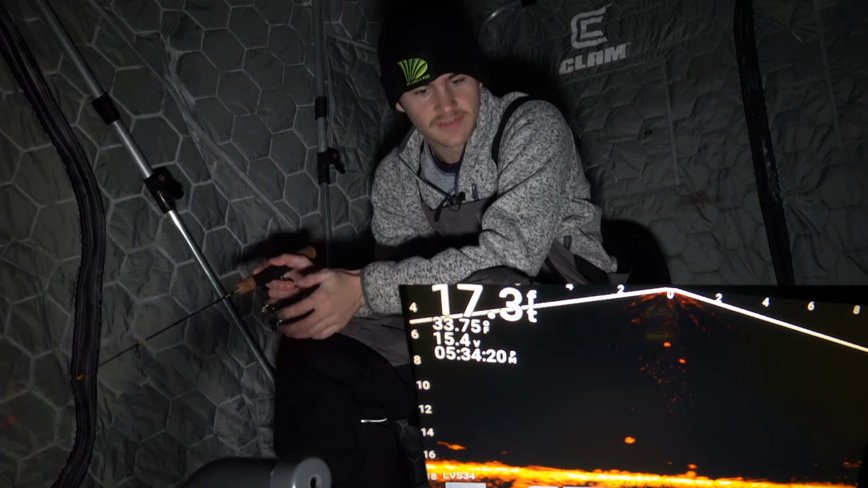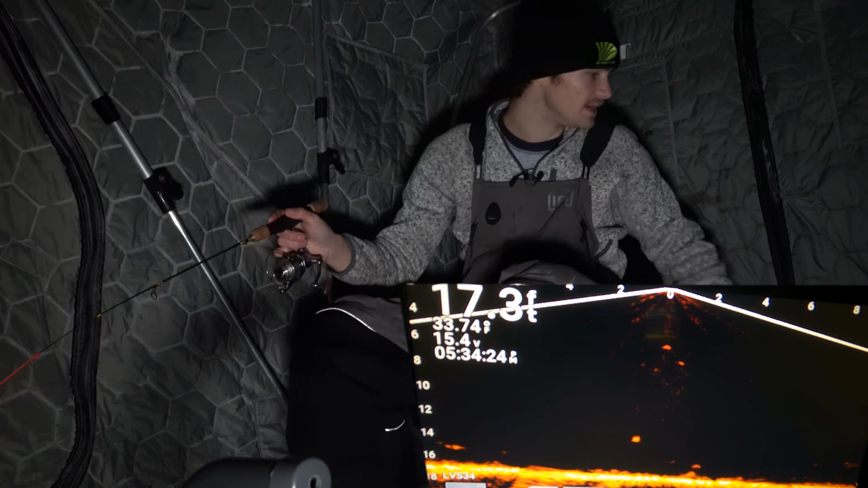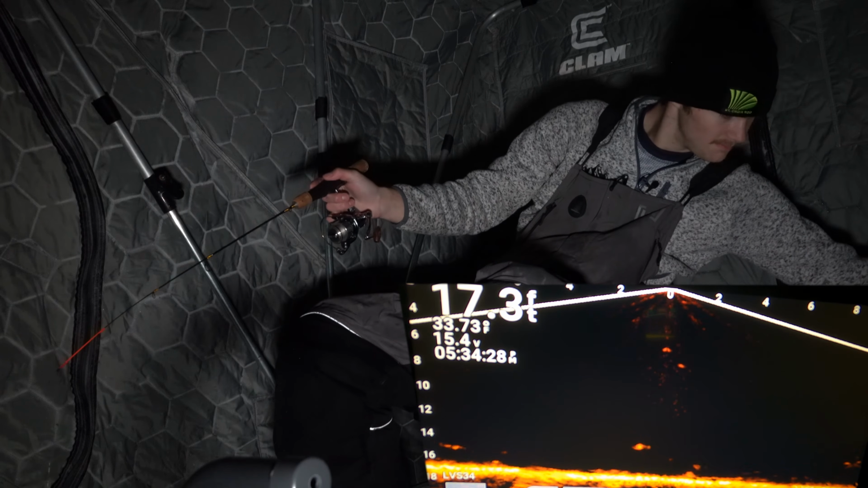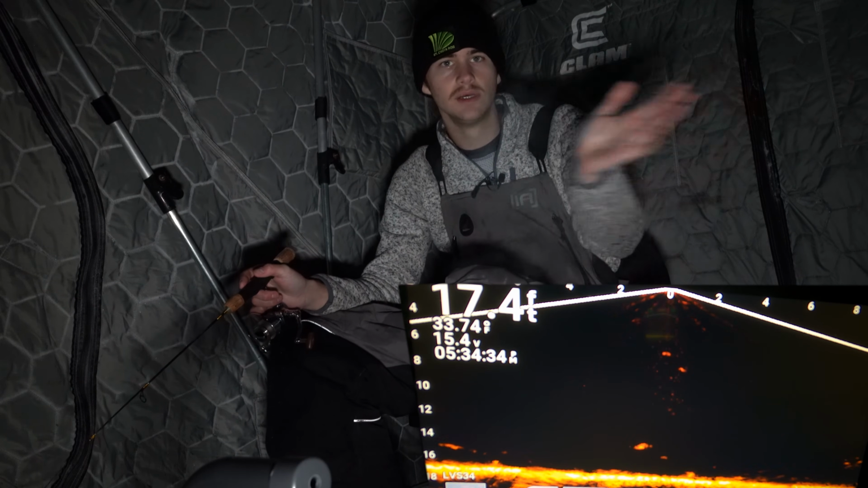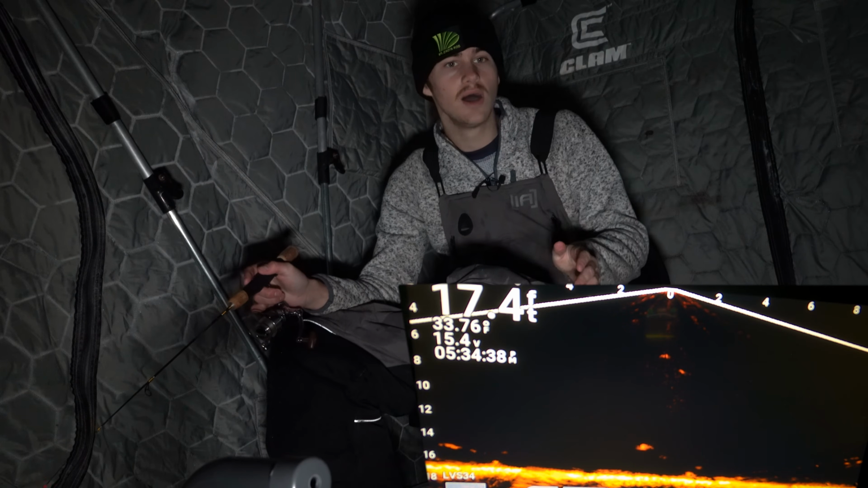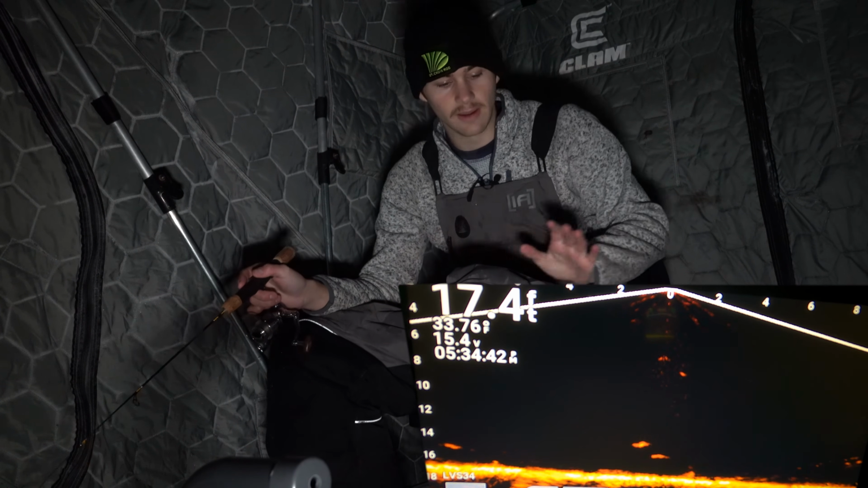My dead stick's getting nervous. I like that. Start jigging around here. I do have to get that heater back and running. Shouldn't be out of propane. Might just be getting cold, as you can kind of tell. That almost made like a kind of spiral. Oh, that was sick. Okay, I gotta focus on fishing.